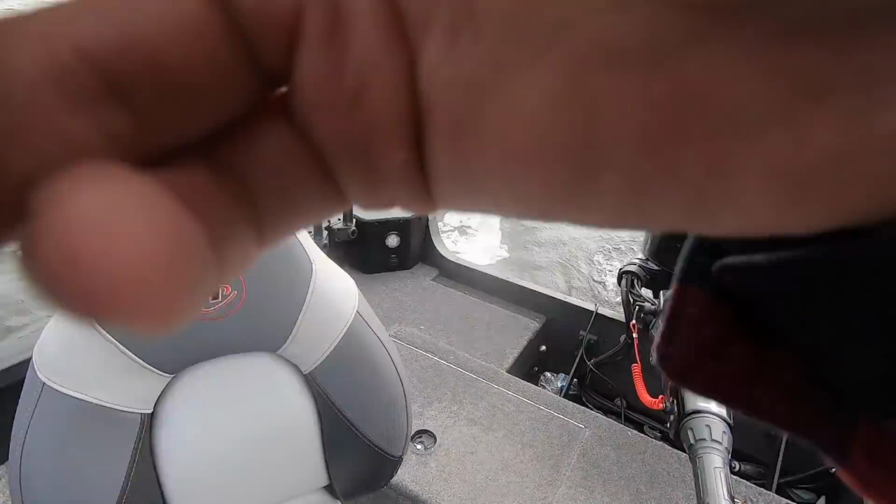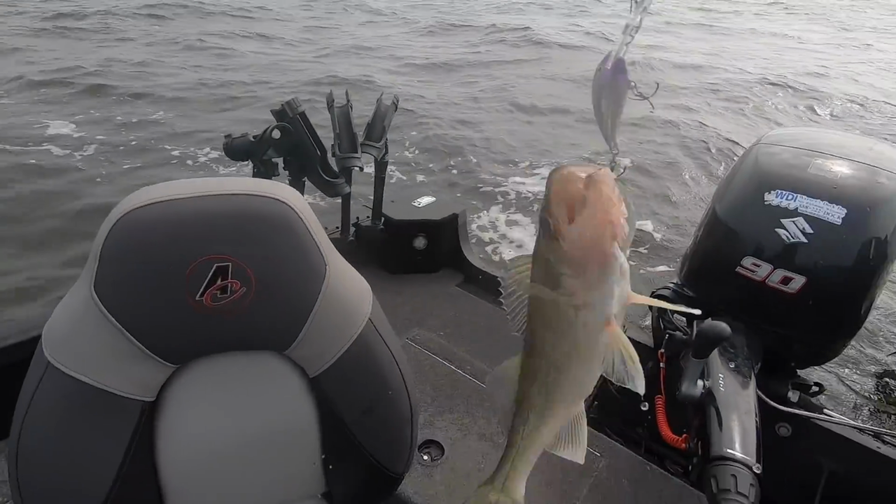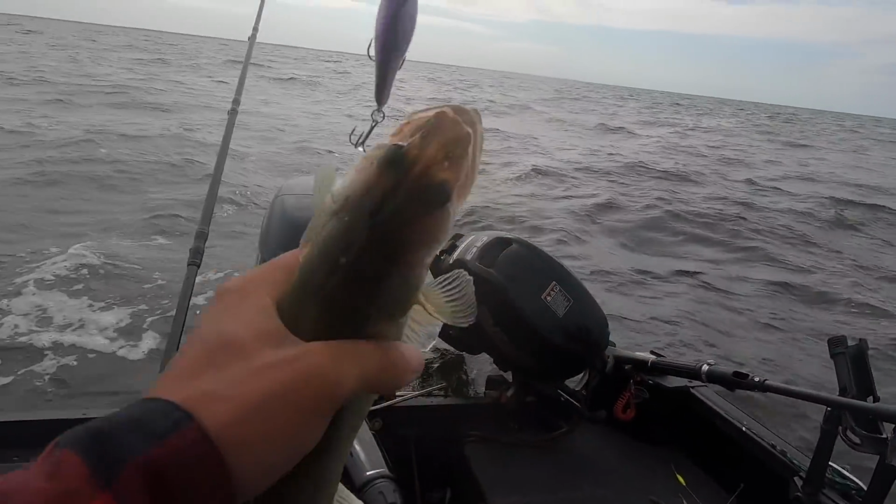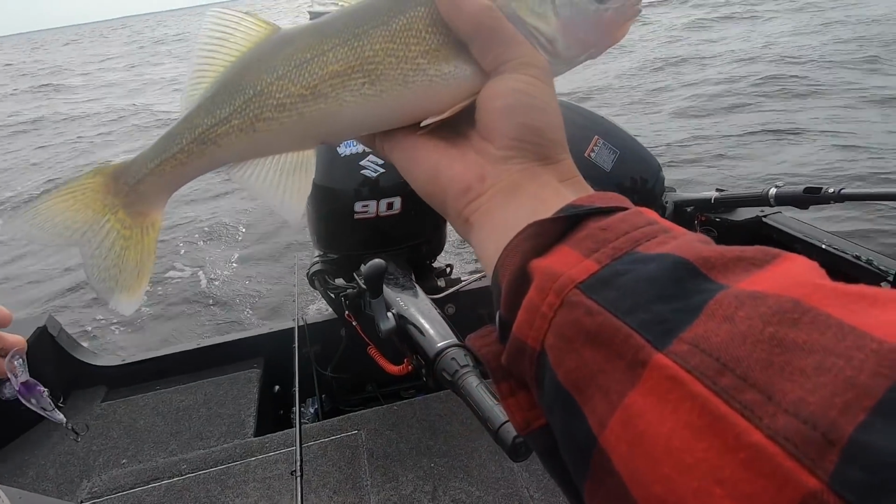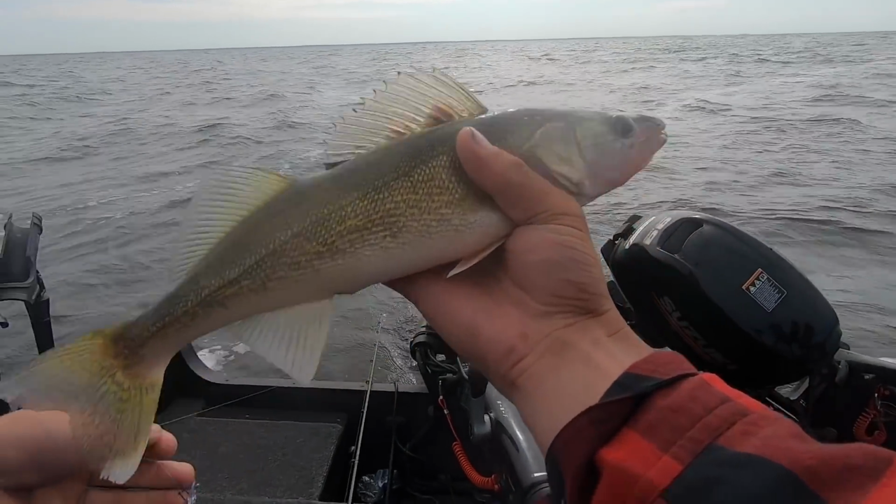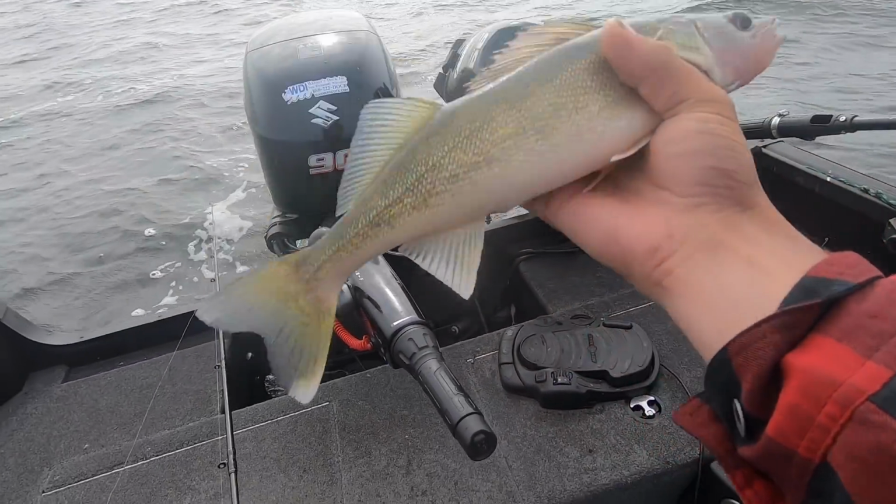All right, little baby walleye on the lead core. He's about a 15-incher. Just cheek hooked on that little Shad Dancer. Well, not big. We're hoping to get much bigger bites today, but it's a start. Gotta start somewhere.